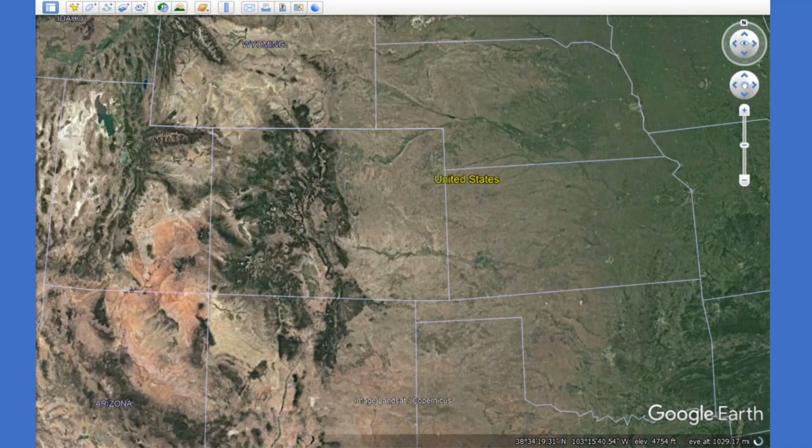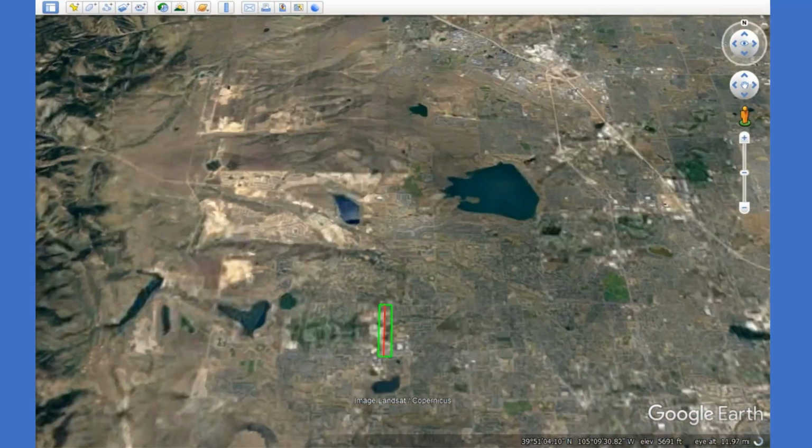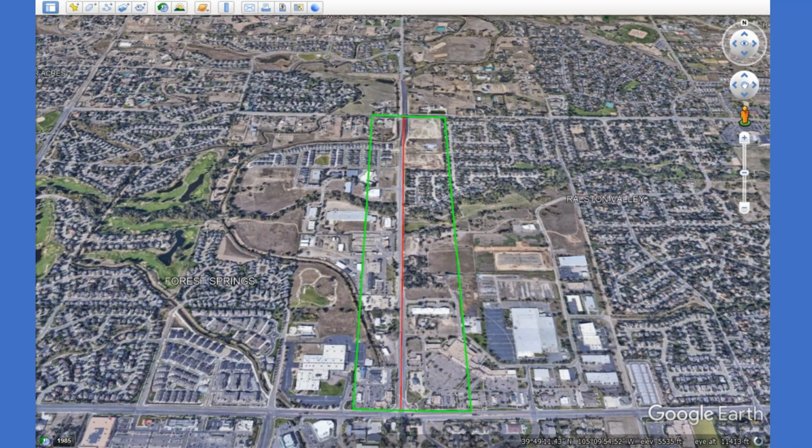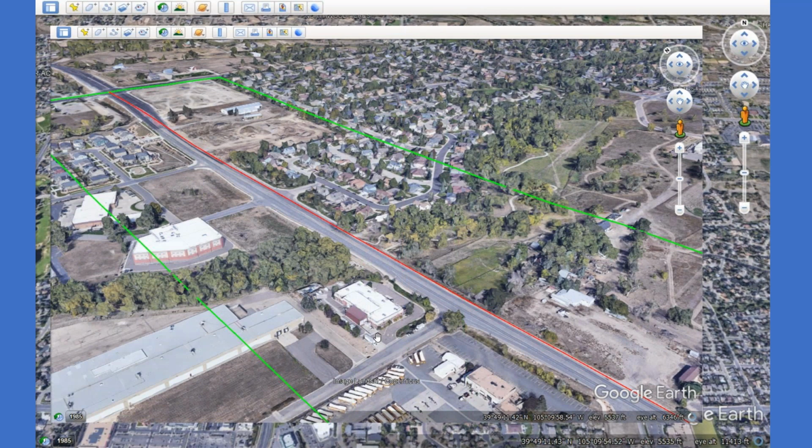And here we have a video of the zoom into our site. We also are looking at the area that we did with the MX unit, a little bit bigger than our area of interest, but that's the beauty of it. It doesn't take that much more time.